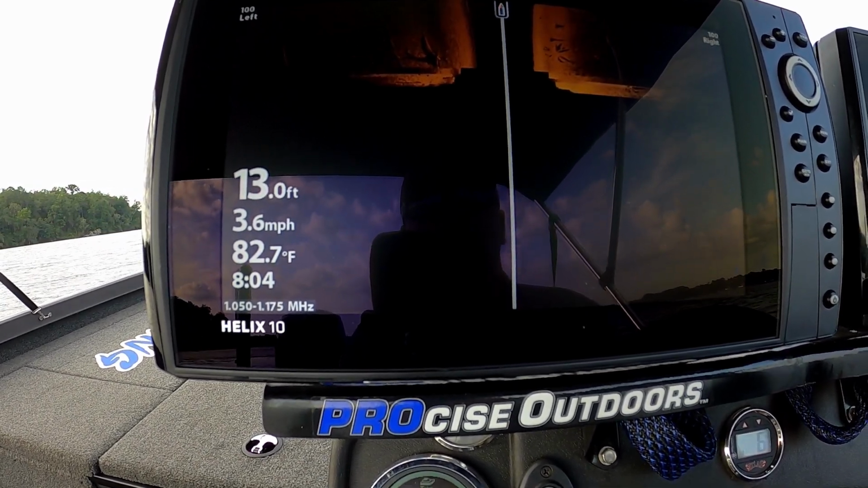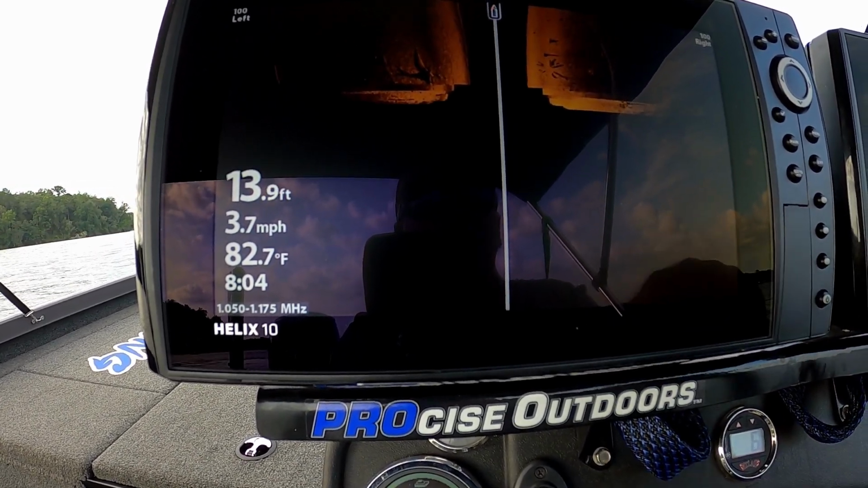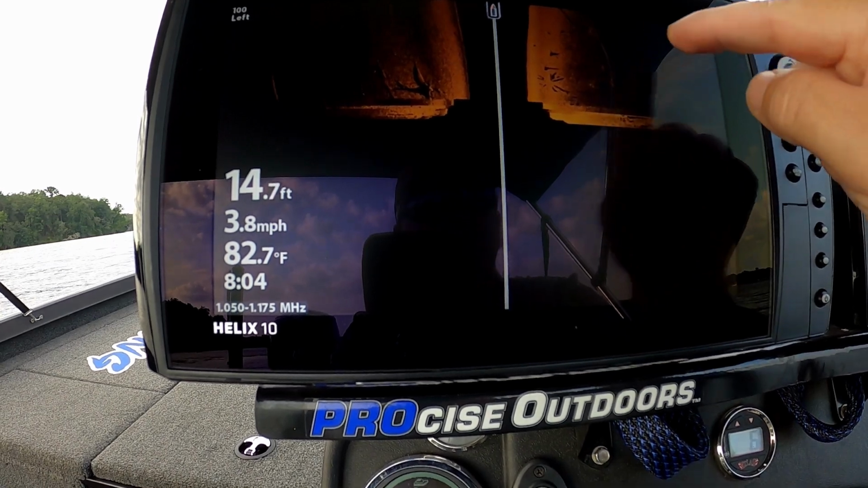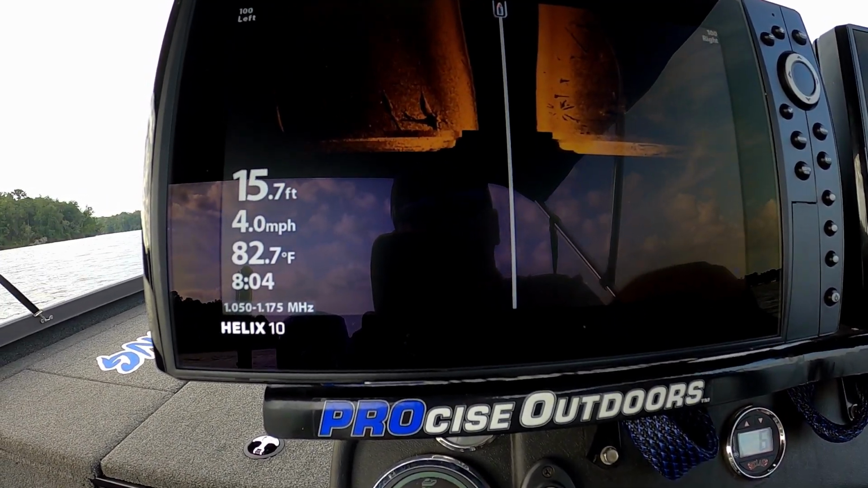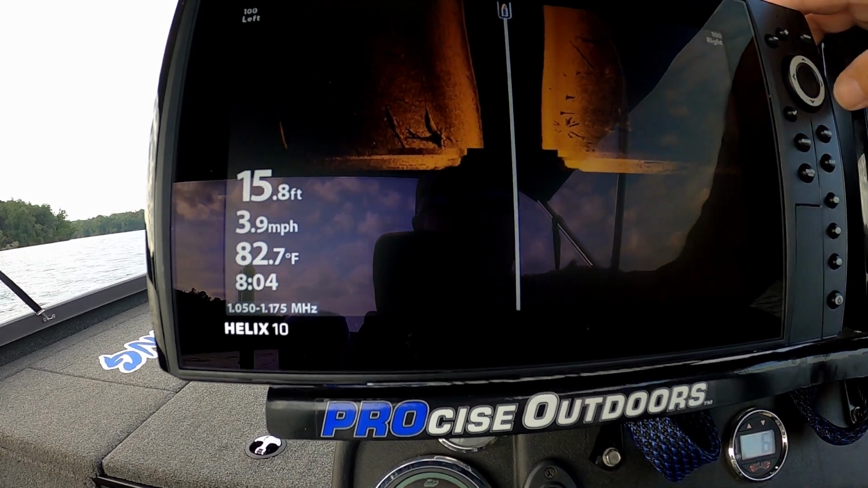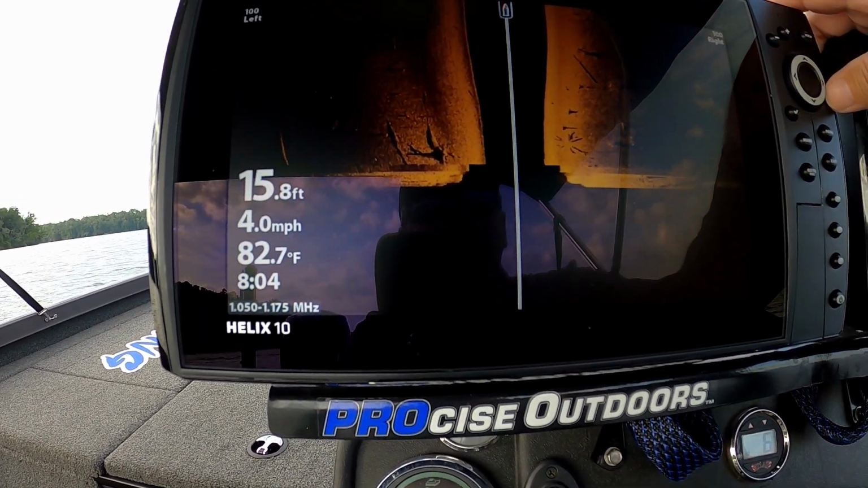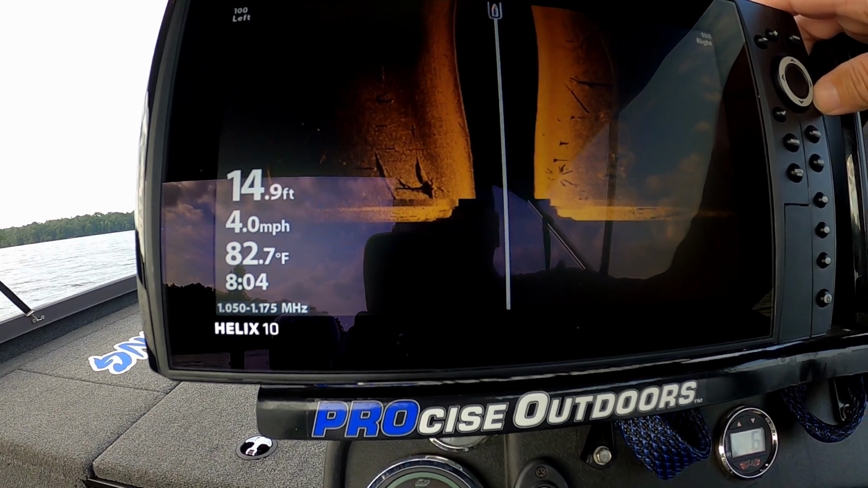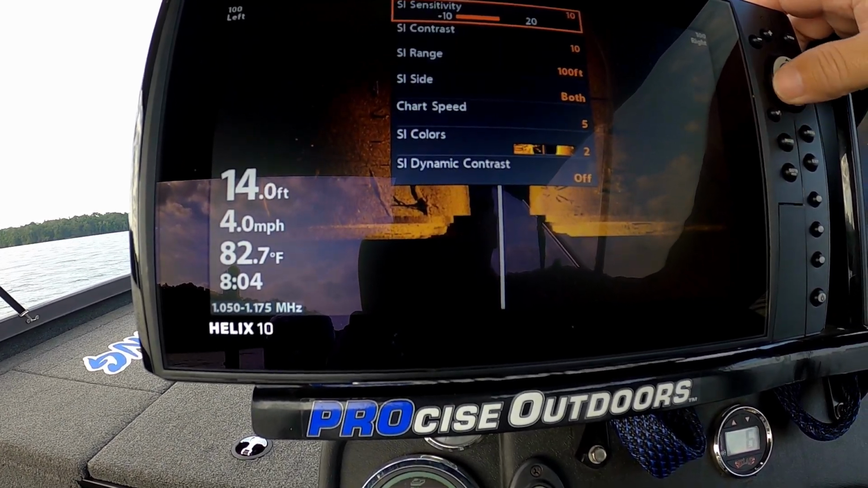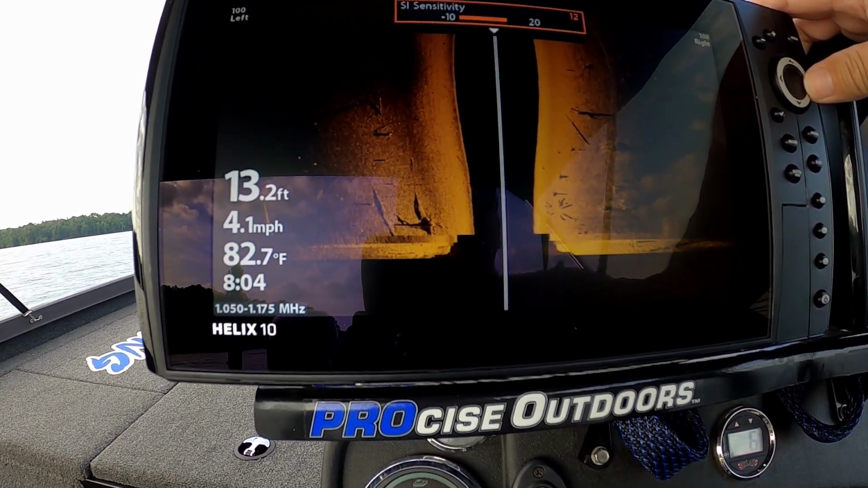All right, so right off the bat, it's looking pretty clear, but the problem is you see how dark it is out here on these edges? It's even worse on the camera, guys. I can see it pretty good. So that's not the greatest picture using this old transducer on this Gen 4. So we're going to see if changing the settings helps a little bit.